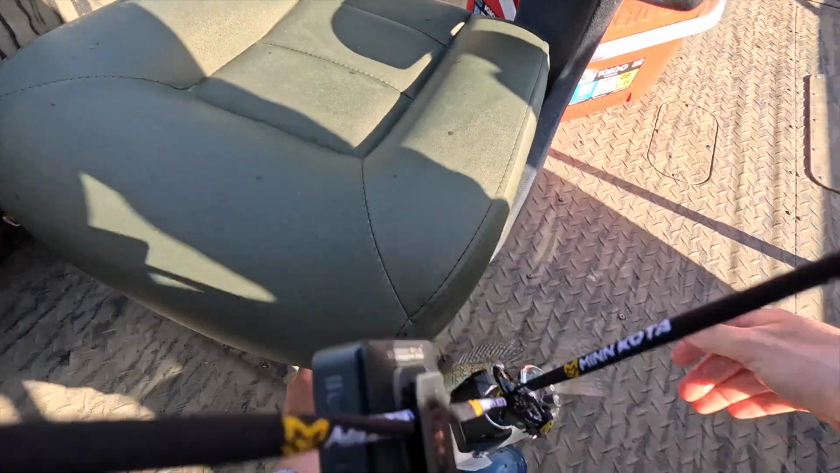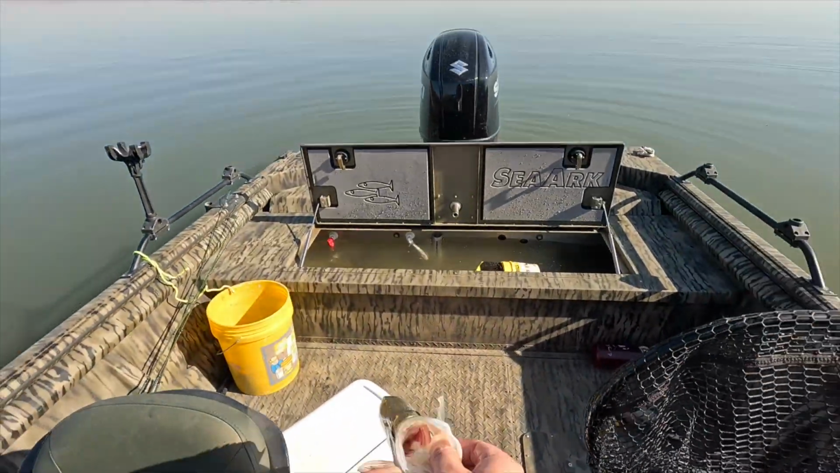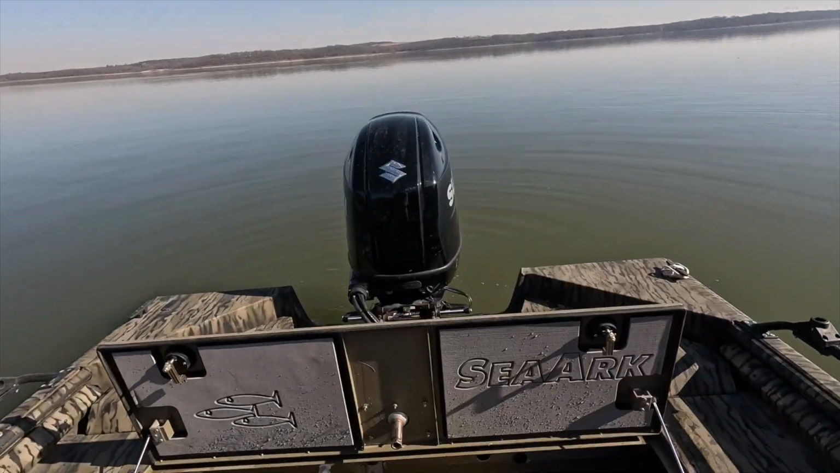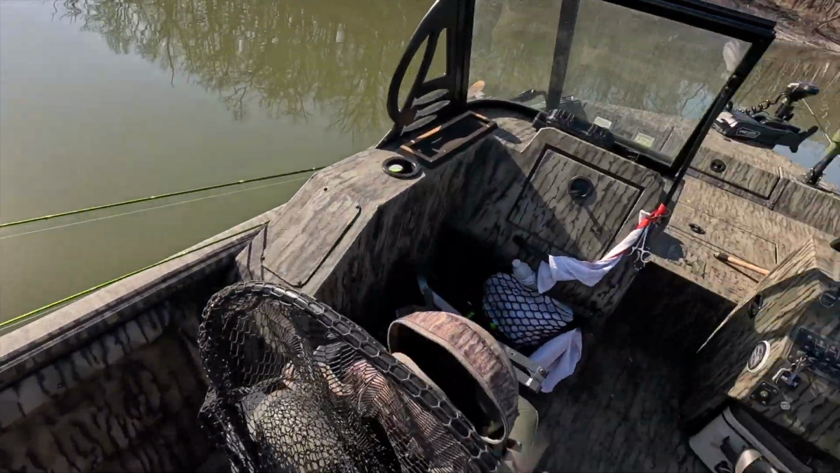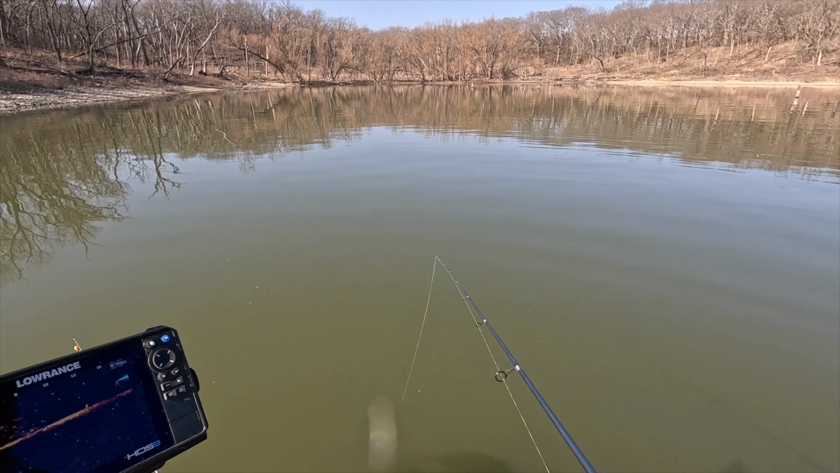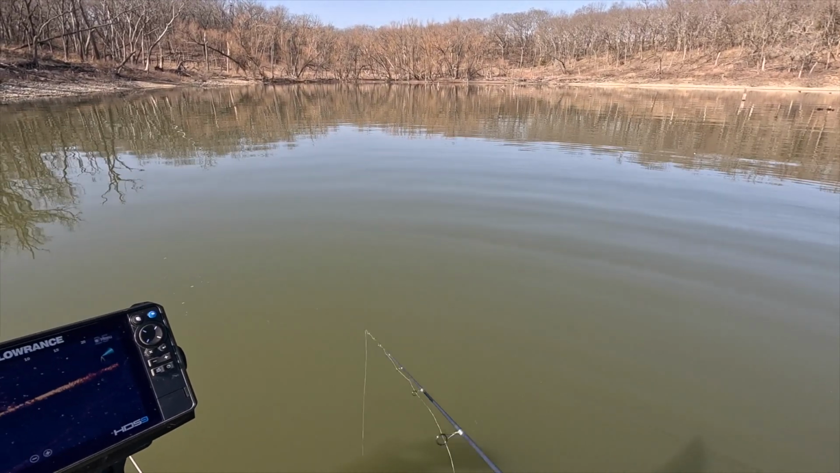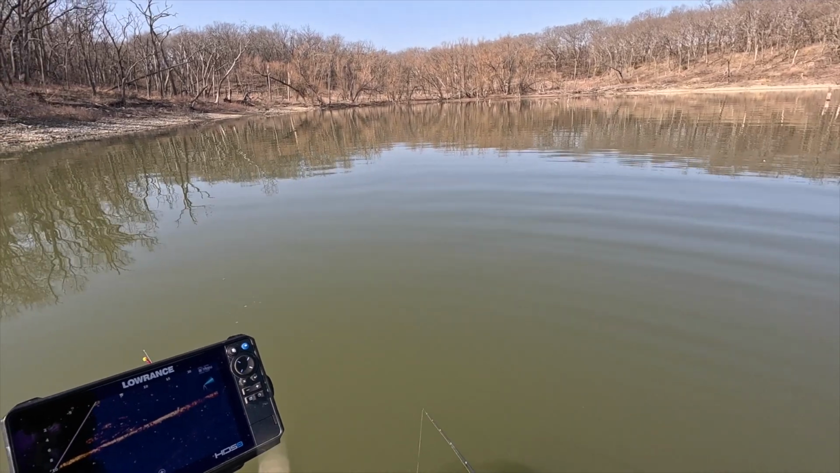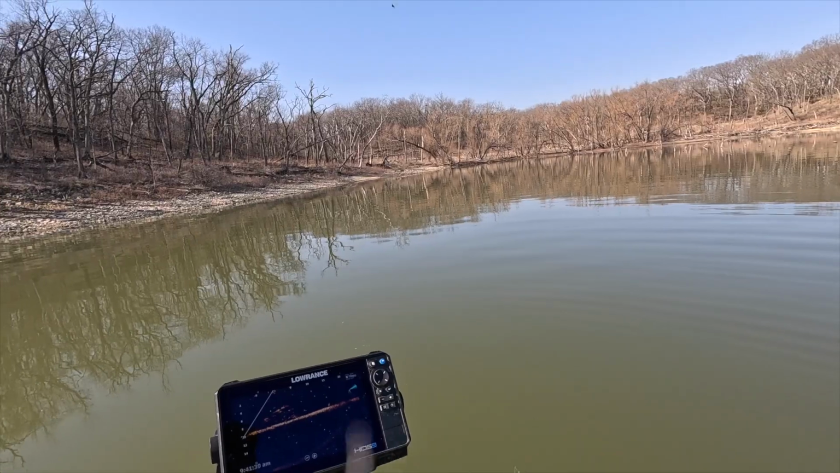Heck of a day for the crappies. Heck of a day. Oh man, that's a dandy. That's a great fish. Oh my gosh. That's fish number 5. That's a great one. Oh my goodness. Okay, I'm definitely going to tie more of these hackle jigs. I mean, they eat it like they're mad at it.